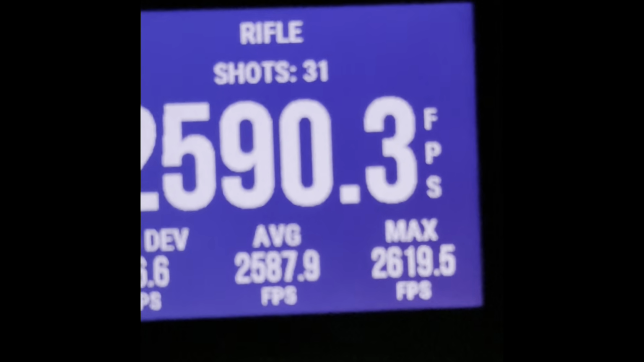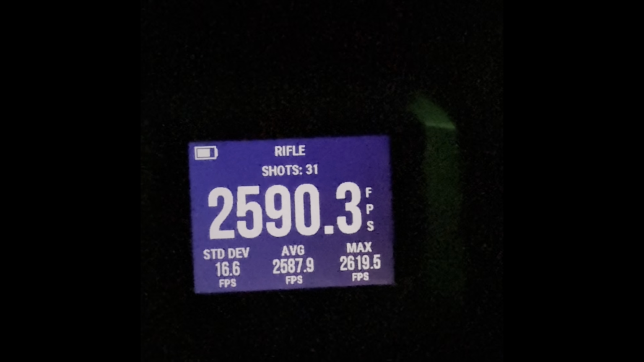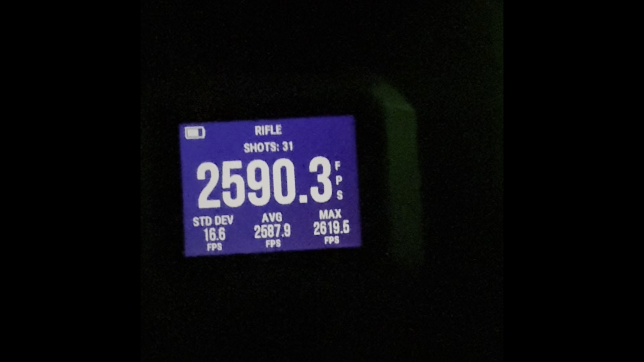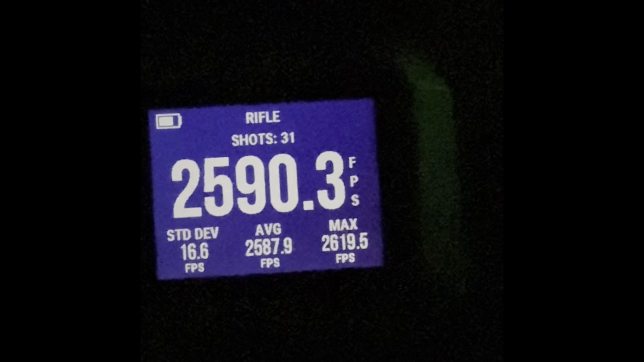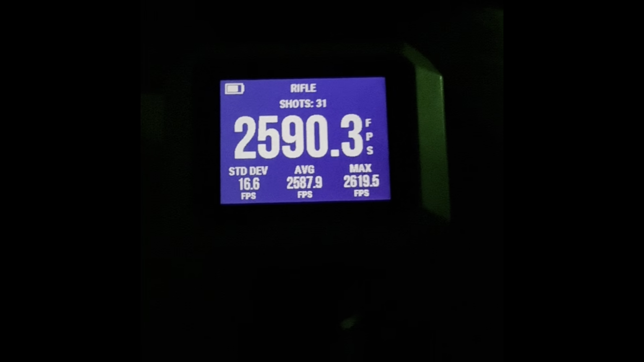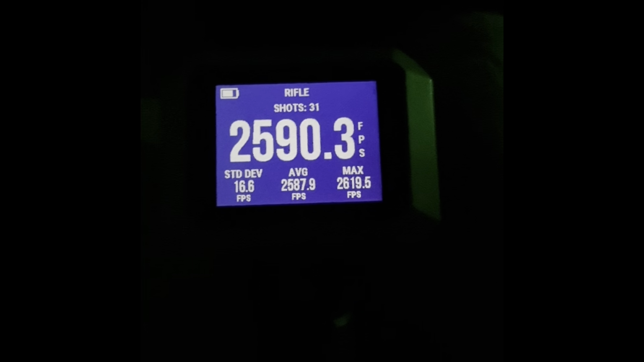All right, so that's 31 shots. Got a 16.6 standard deviation. Average velocity of 2587. And so it had stayed down in the 10s for most of the string. But to do that for 31 shots is